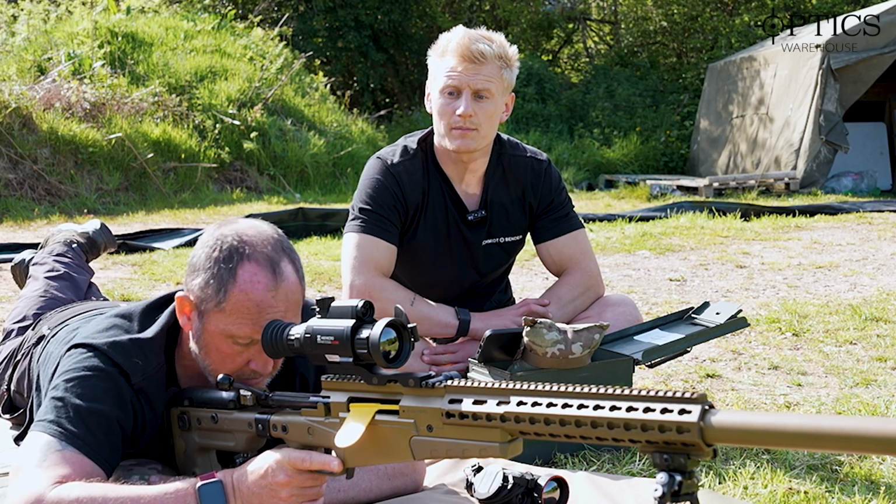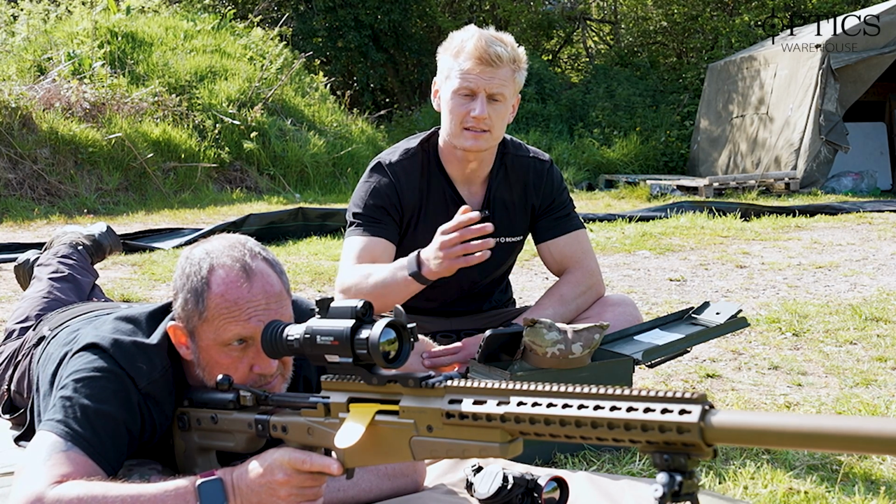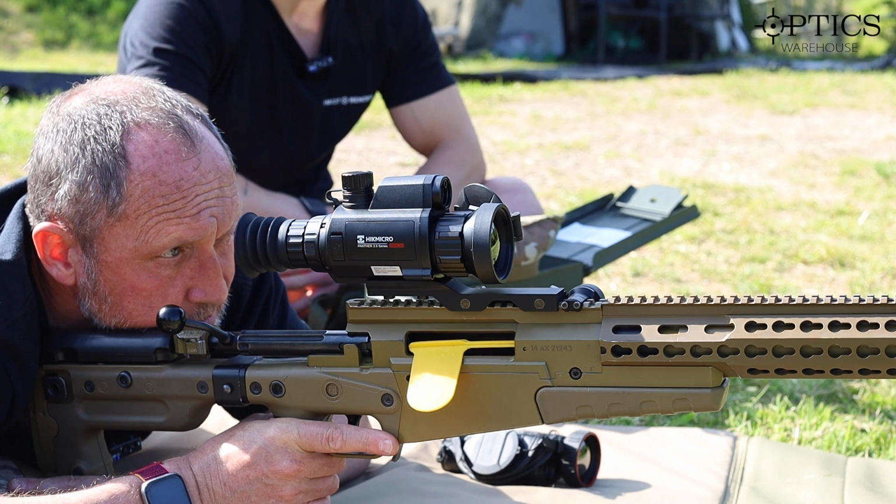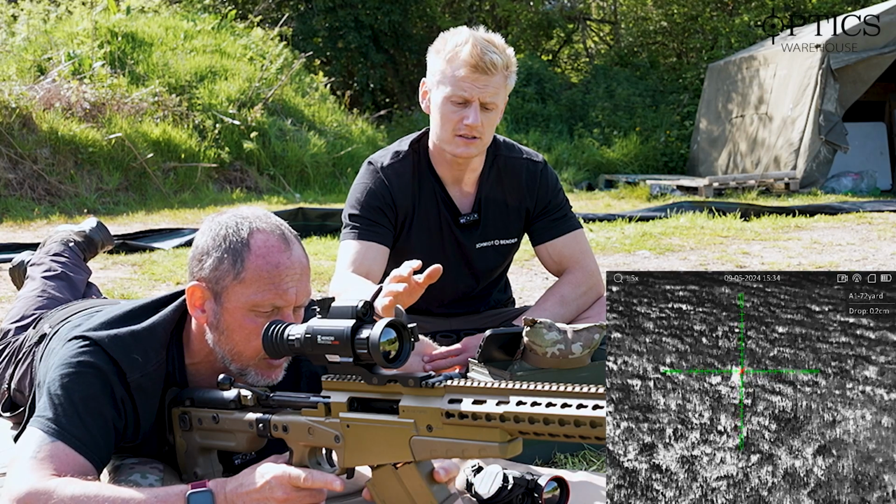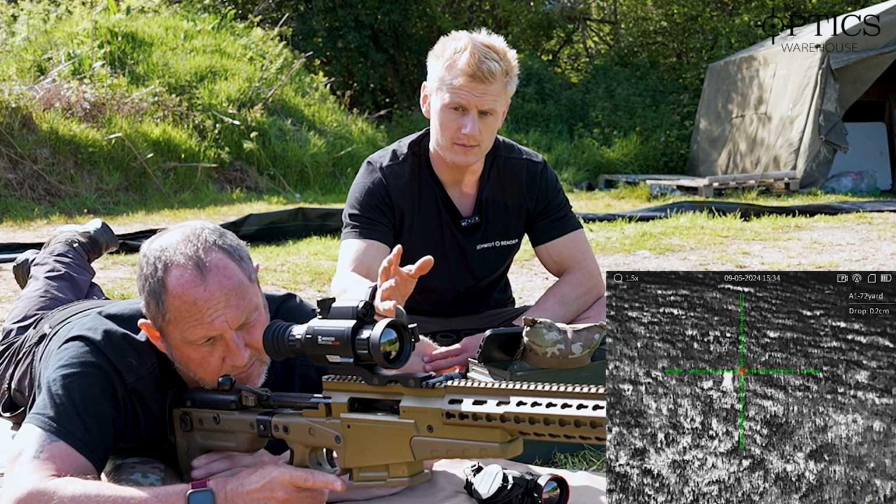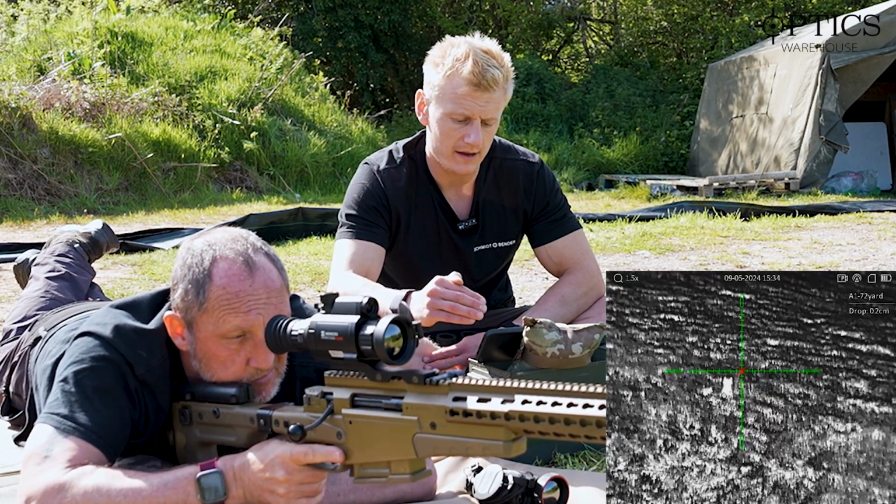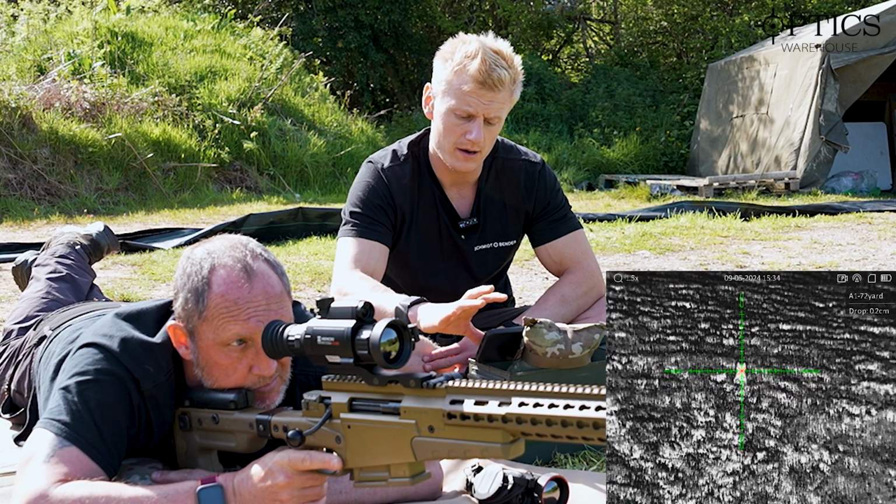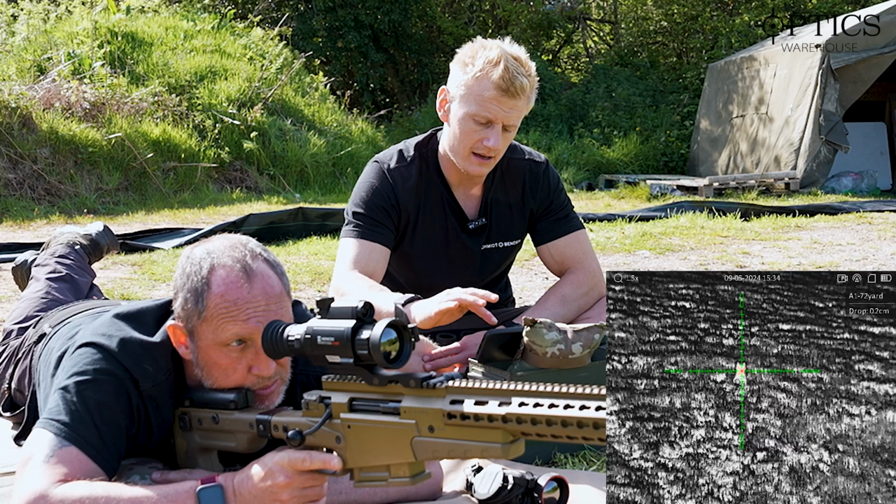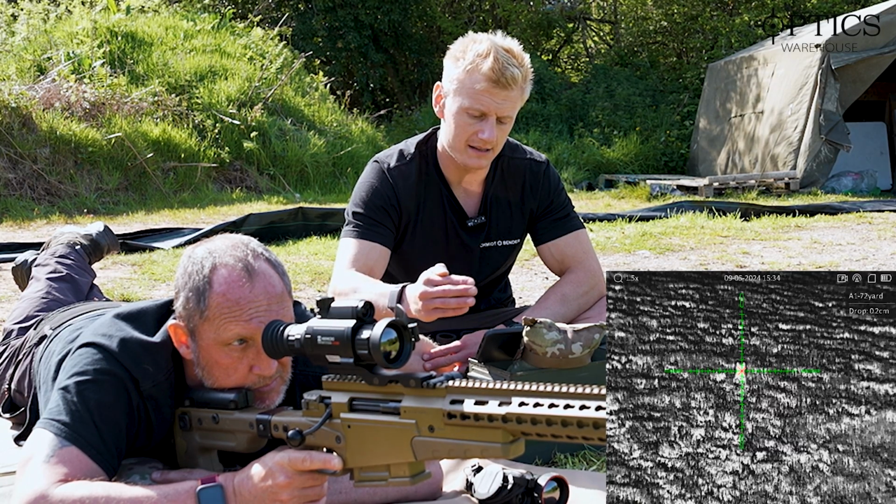So we've now got the Panther 2.0 PQ50L mounted to Frank's Accuracy International here. Frank's just going to go through and take a few shots on these Therm-X targets. And as you can see, I've got my phone set up here. We're using the HIKMICRO app, and this is streaming what Frank is seeing straight to my mobile phone. This just gives us a quick way of seeing the points of impact. I can also control the device from my mobile, and we're going to be flicking through some of the colour palettes just to show you the different palettes available.